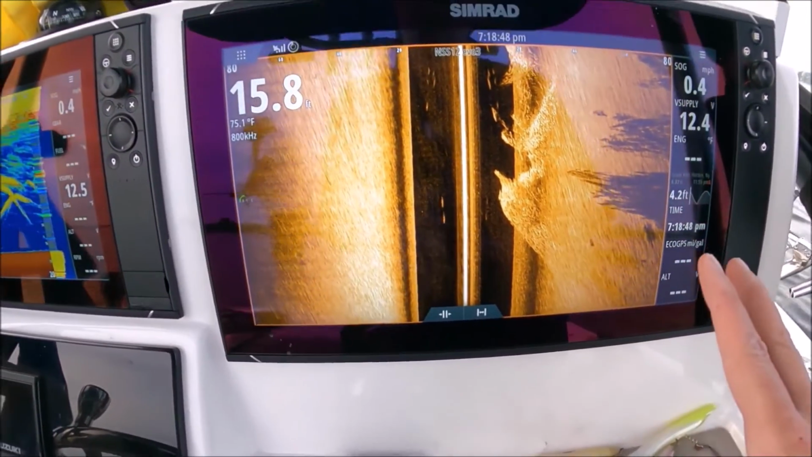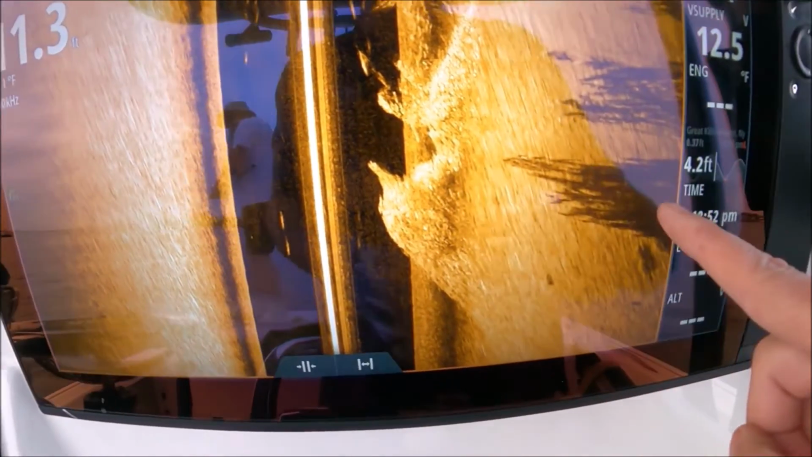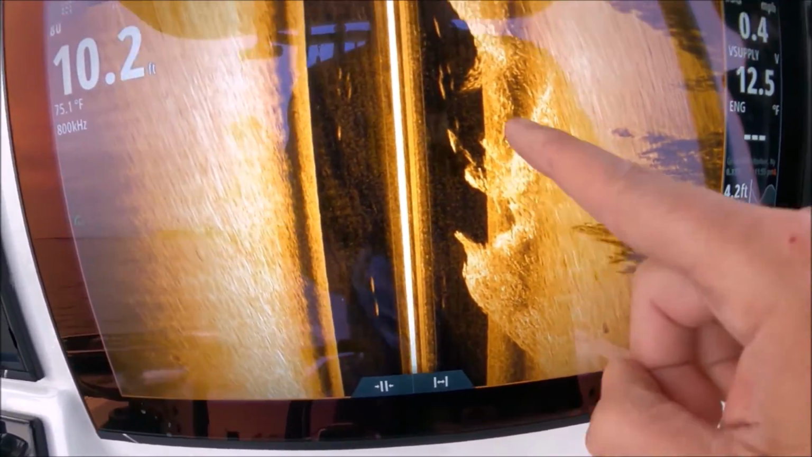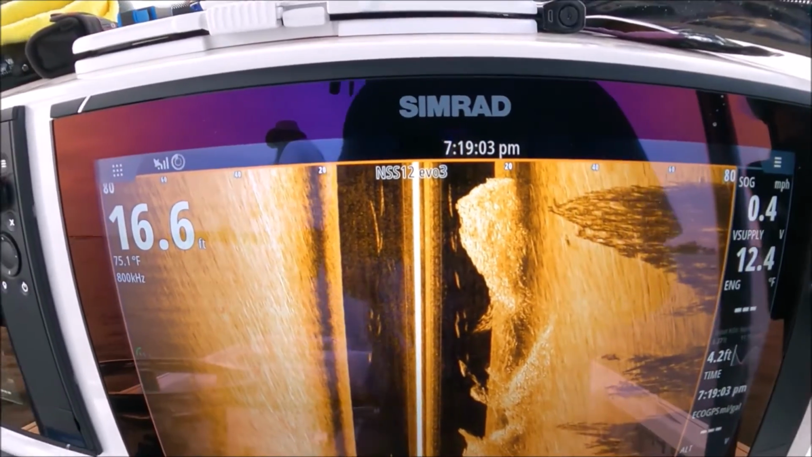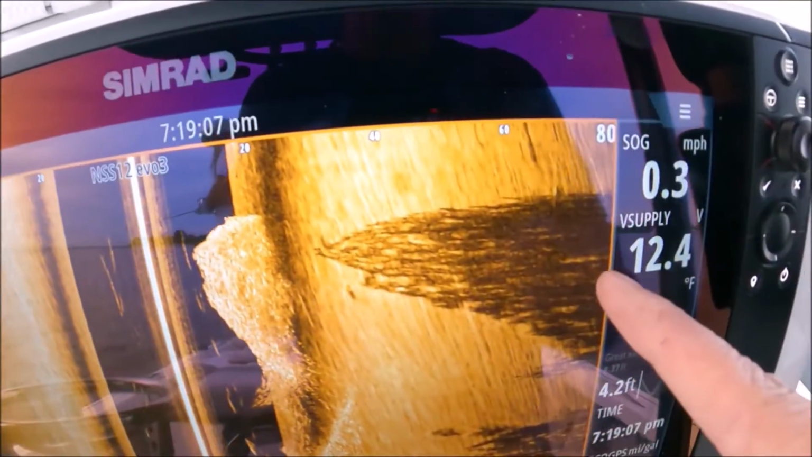Now I'm explaining what a return looks like versus a shadow. So right here, you're seeing all the bait fish. These shadows here are far away. If you have your return, nice and solid, it'll be that whitish color. That is actually fish, okay? Anytime I say return, it's going to be a fish, a rock, a stump, something solid. So that's your fish. Those are your shadows.